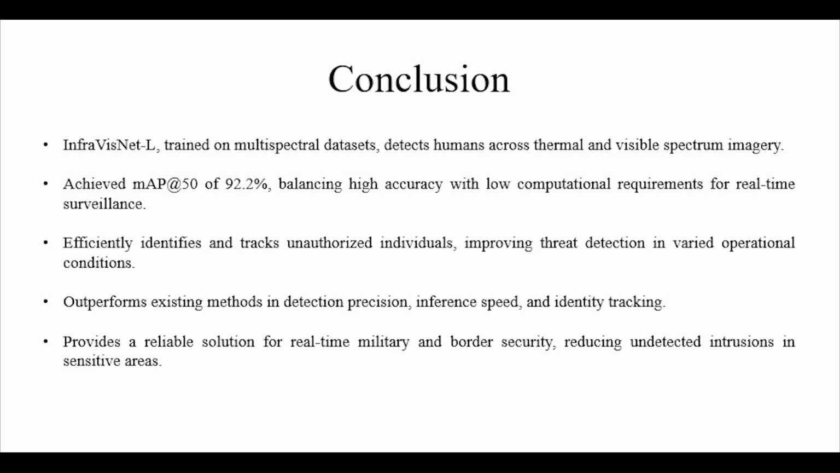So I hereby conclude our work by providing a reliable solution for real-time military and border security, by sending alerts to the authorities whenever humans or suspicious activities are detected at sensitive areas, so that security breaches like Pathankot and Pulwama cannot be repeated again. Thank you.